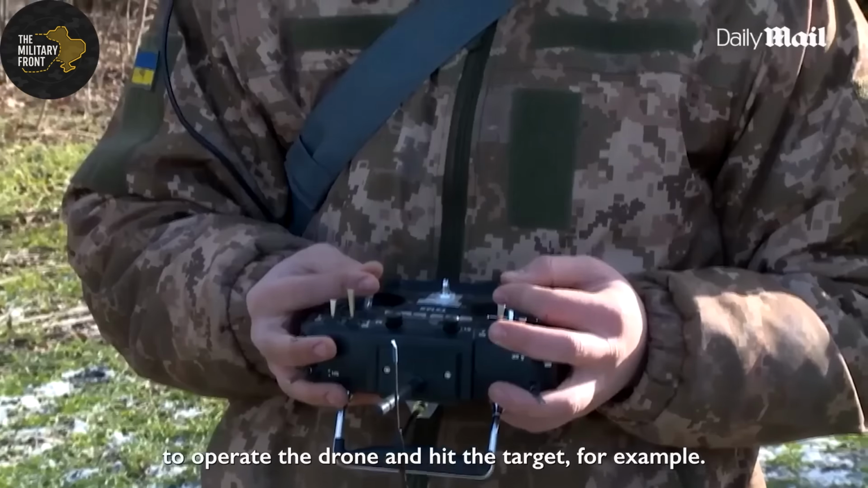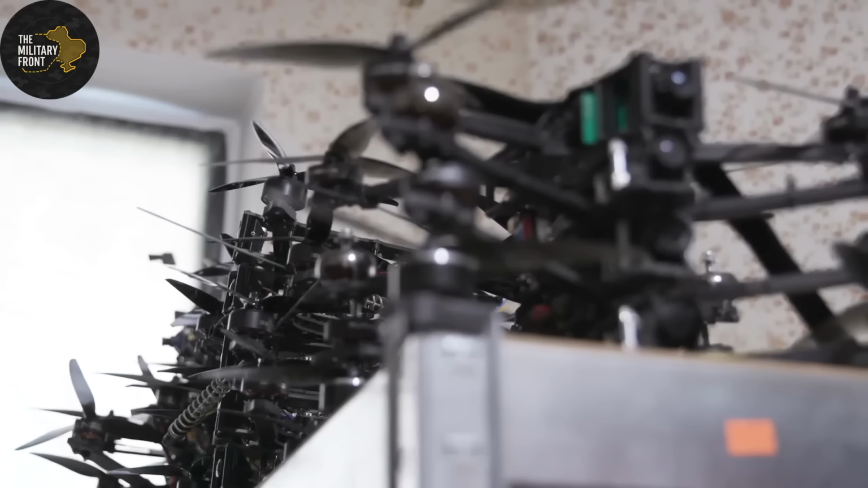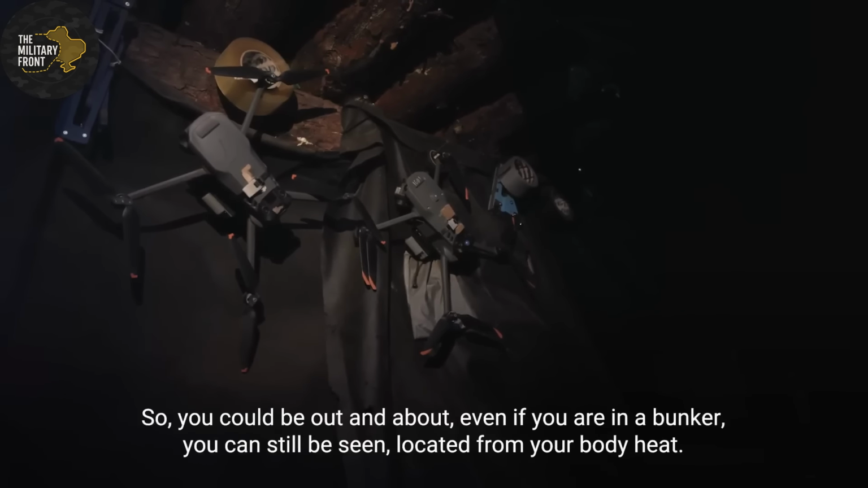One FPV drone costs between $400 and $800. Chinese components, civilian electronics, homemade explosives. One Wagner mercenary costs approximately $2,000 in daily salary, plus equipment and training. The brutal mathematics of death favored the drones every single time.